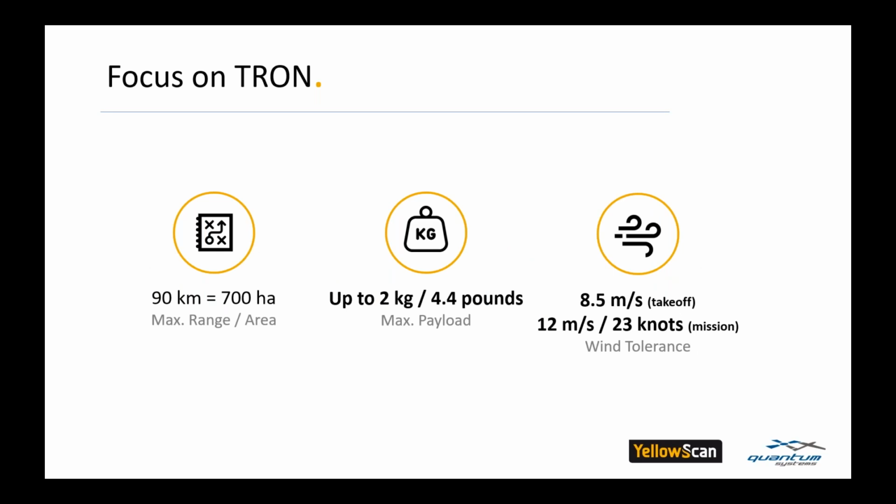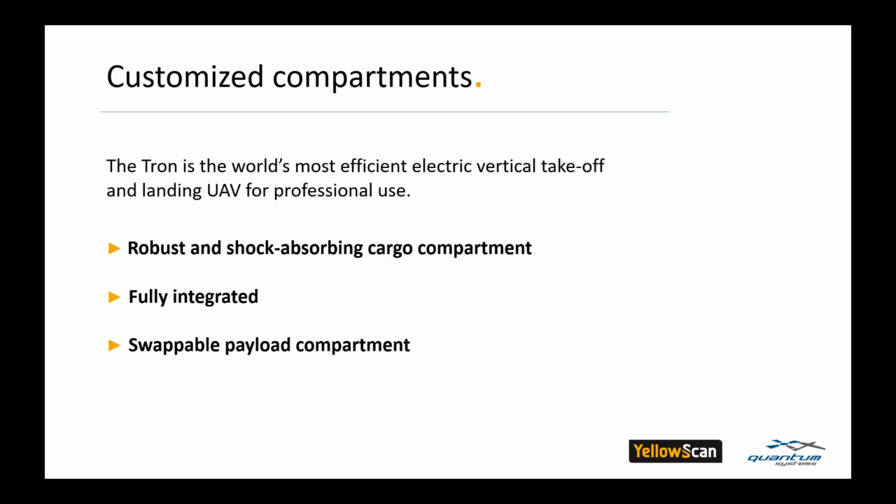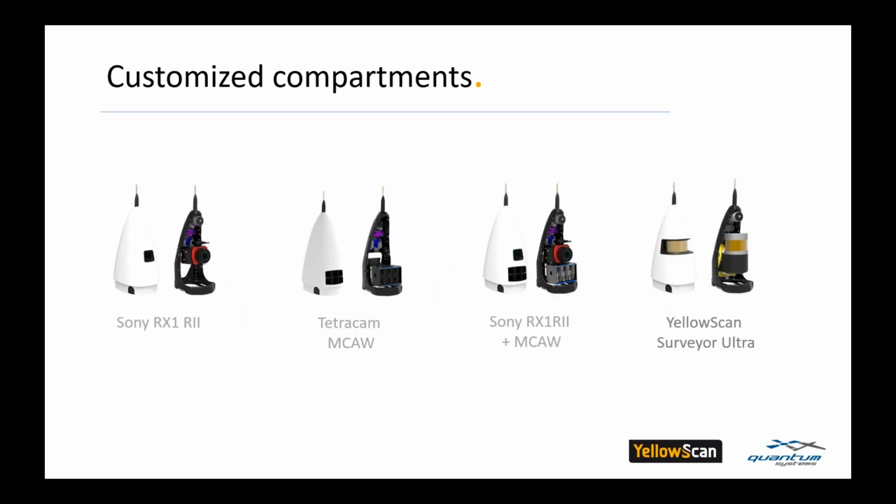1,729 acres or 2.7 square miles. The drone can carry a 4.4 pound payload, and therefore the Ultra fits perfectly to our UAV, which can handle up to 23 knots of wind speed. The high quality payload compartments make the drone a perfect platform for the most diverse sensors.